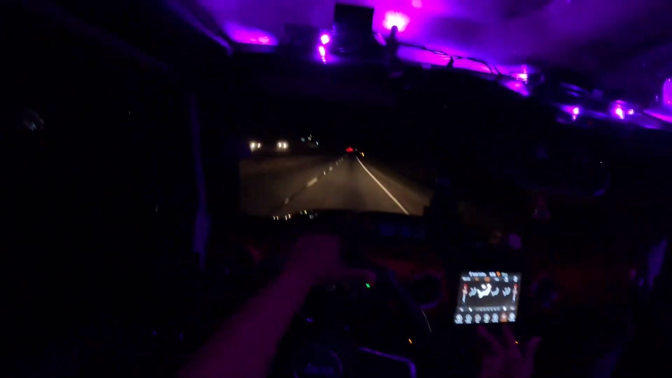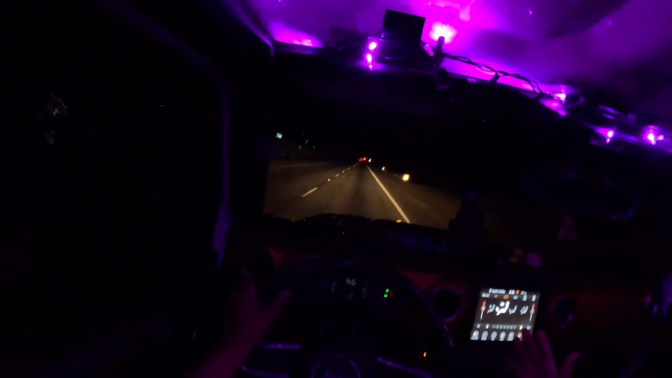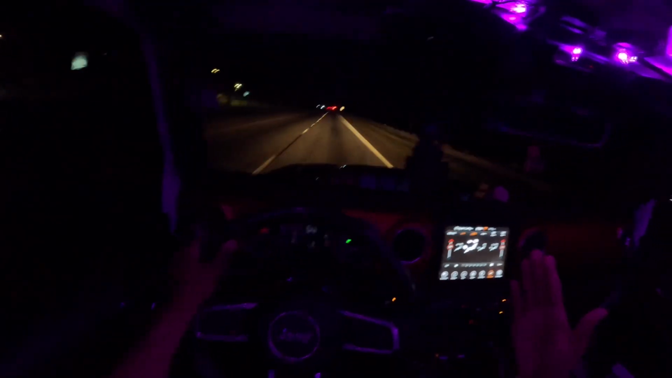But as far as this Jeep, I love this Jeep. This is my baby. When I say my dream car, this is something I went to sleep and dreamed about. This is my dream car.